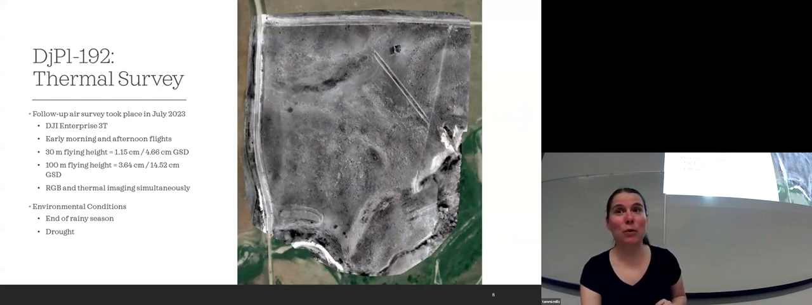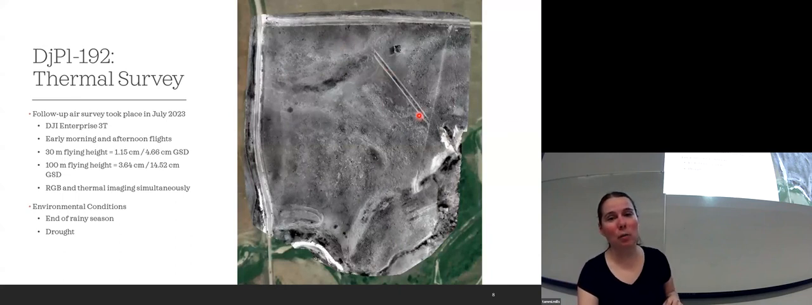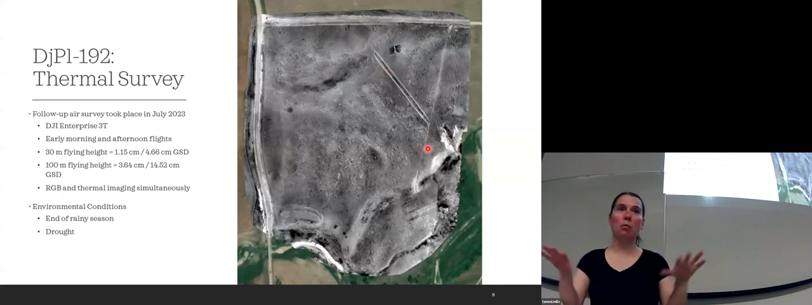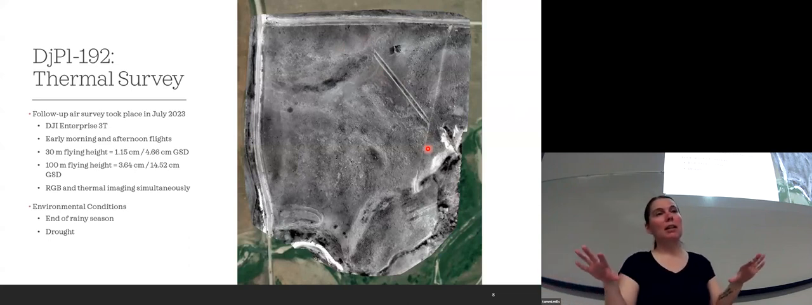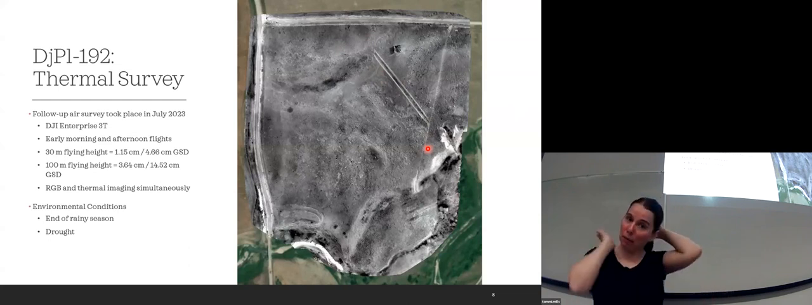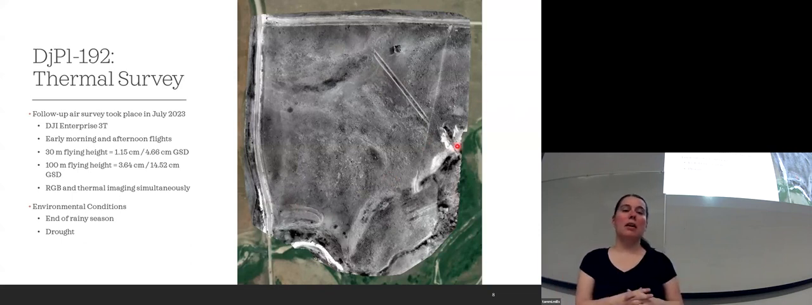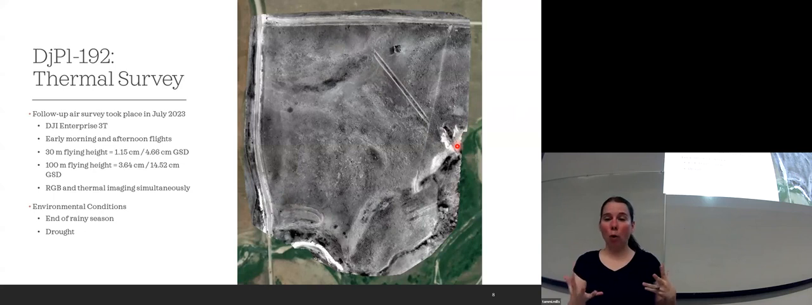You really can see some of those disturbances being super highlighted in here. I like to point this one out because that's a dip where there's a lot more moisture, even with the drought conditions. There's a lot more moisture content in that dip, making it cooler, and the sediment is slightly different than those around it. Then you can see that disturbance here showing the same thing. And with the sun angles, some areas might be showing up as warmer.